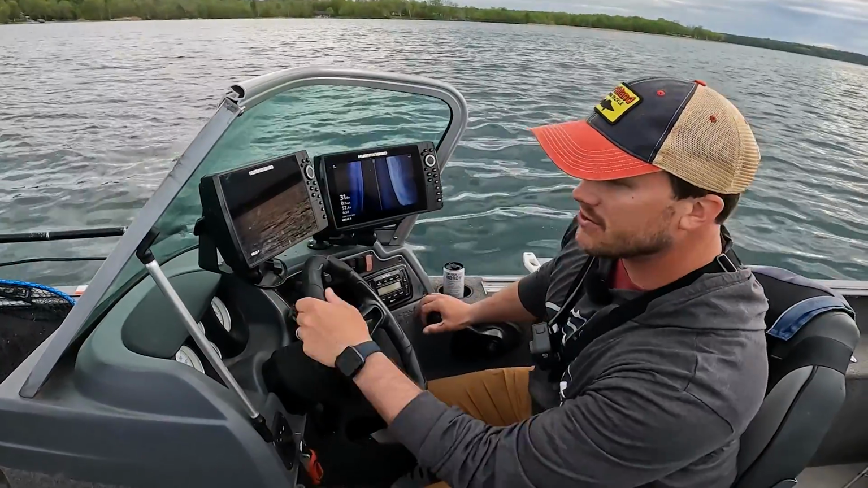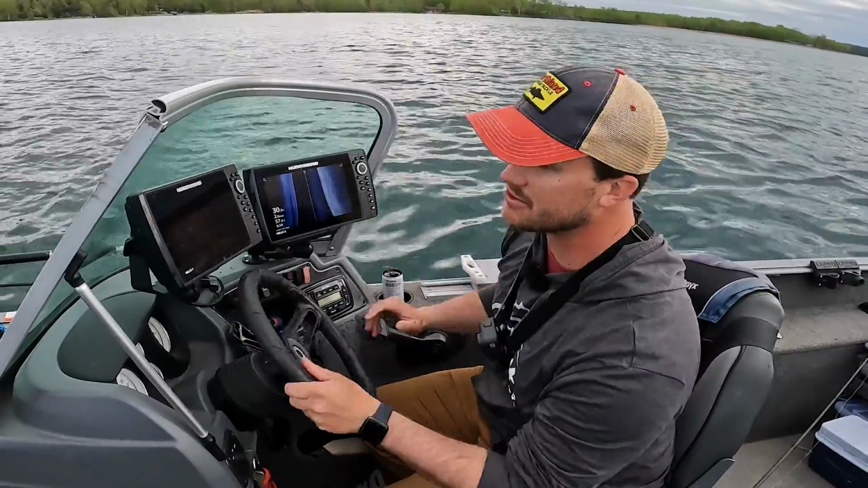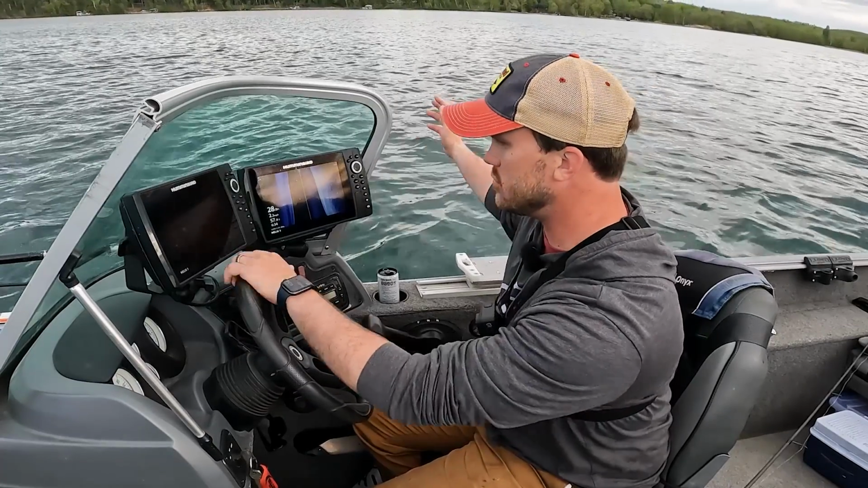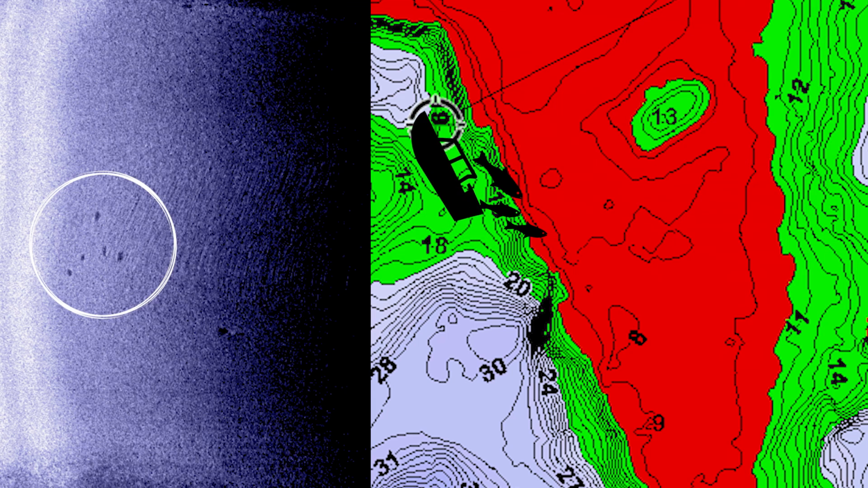So I'm gonna drive and show you what we're looking at on the side imaging when we see these groups of fish. So I'm gonna drive on the edge of this flat. Again, this big shallow flat to my right, kind of drive over until we see fish. Right now I'm in 28. There you can see one little pod. You can see where that hard bottom is. You know, there you can see a few more. These ones are very scattered.